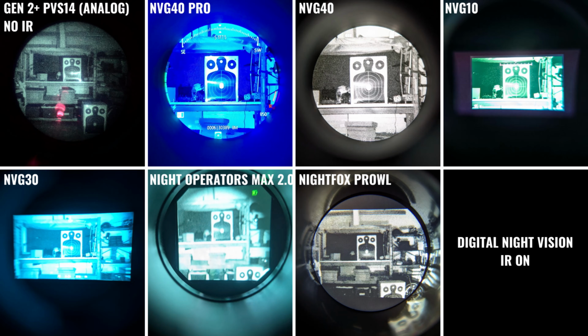The NVG40s do have a relatively compact field of view, but they are better than the NVG10, but they do fall short to the other devices here. So the field of view is relatively compact both vertically and horizontally. They are the only digital unit to offer a full circular display, and you can see that the Night Operator's device and the Night Fox Prowl are slightly cut off, so it does deliver a very good experience from this perspective.